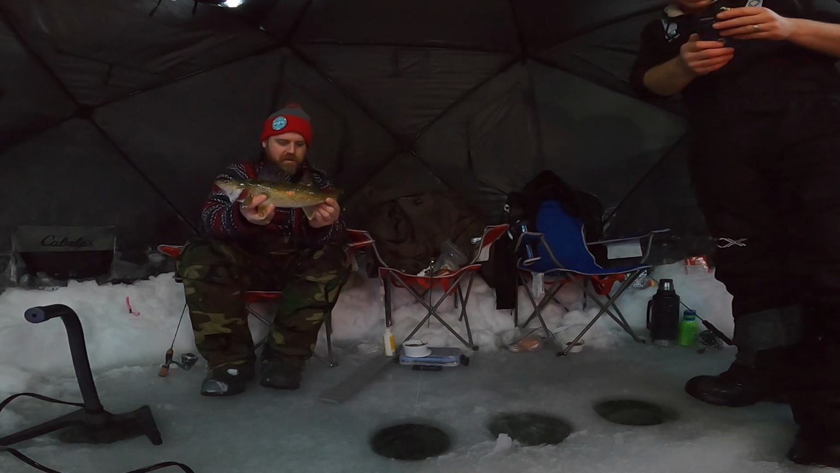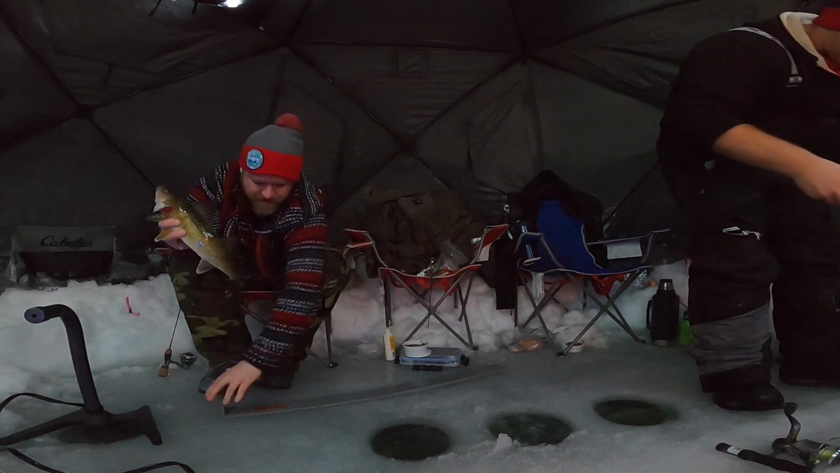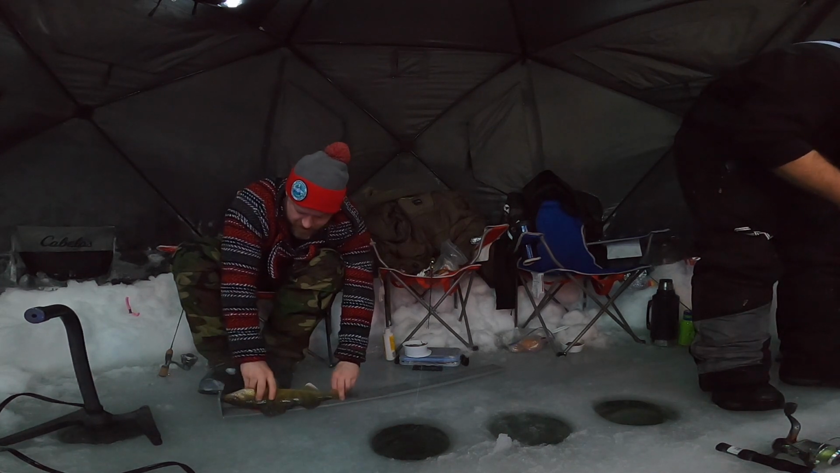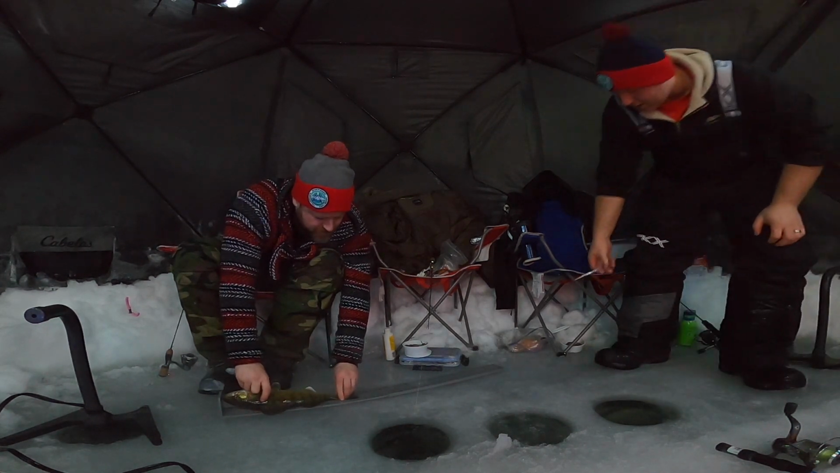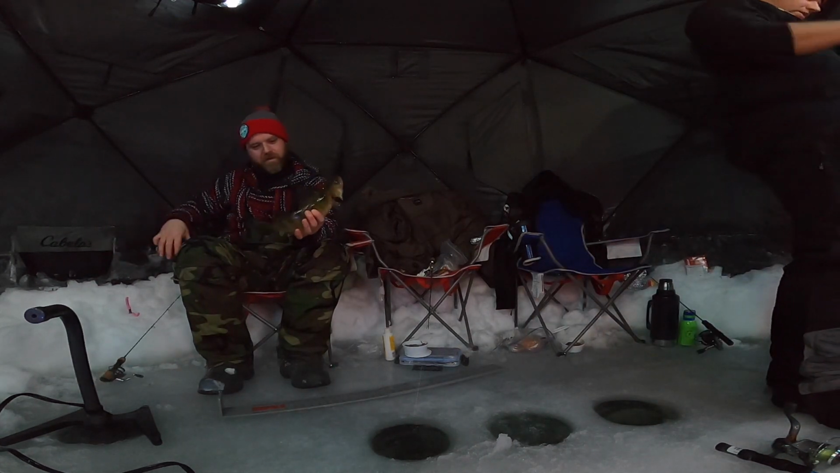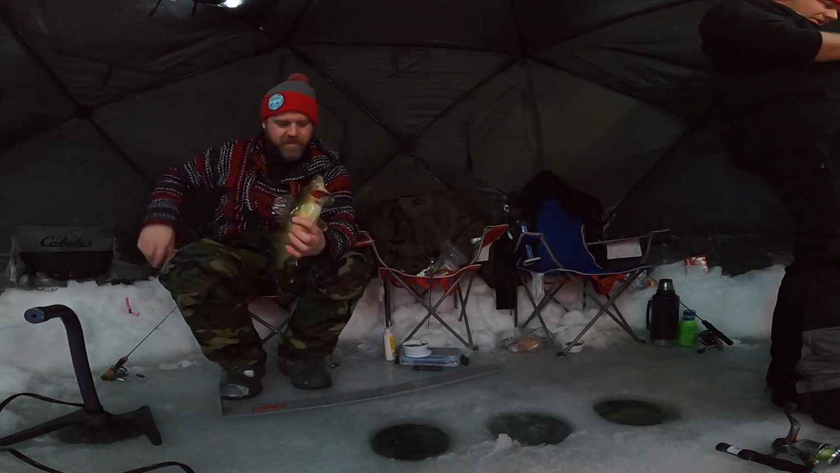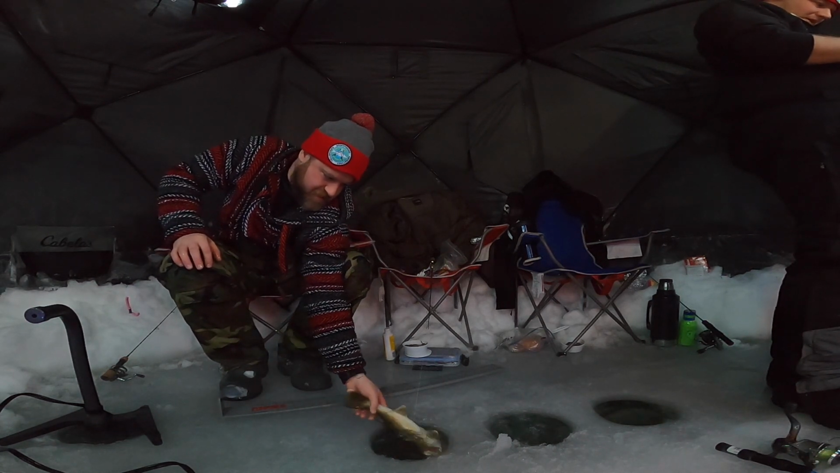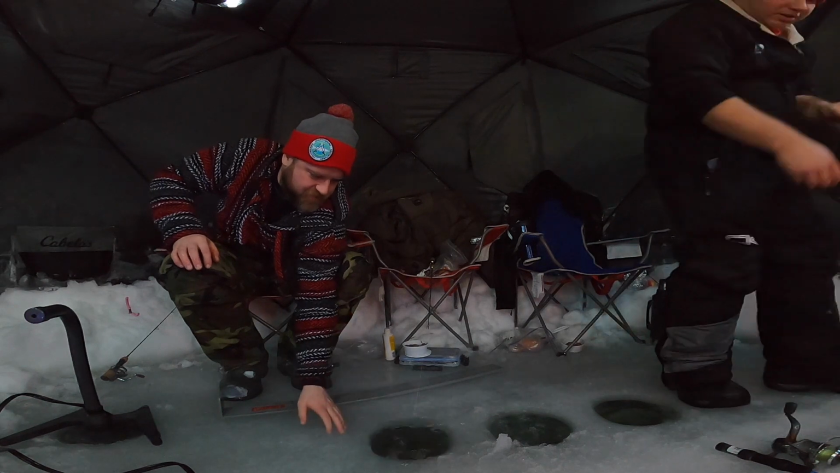Nice little guy. Just give him a quick measure. 16 and a half. All right, so this is a catch and release lake. So even though he'd be a perfect eater size, we'll let him go, get bigger, and make some friends for us.